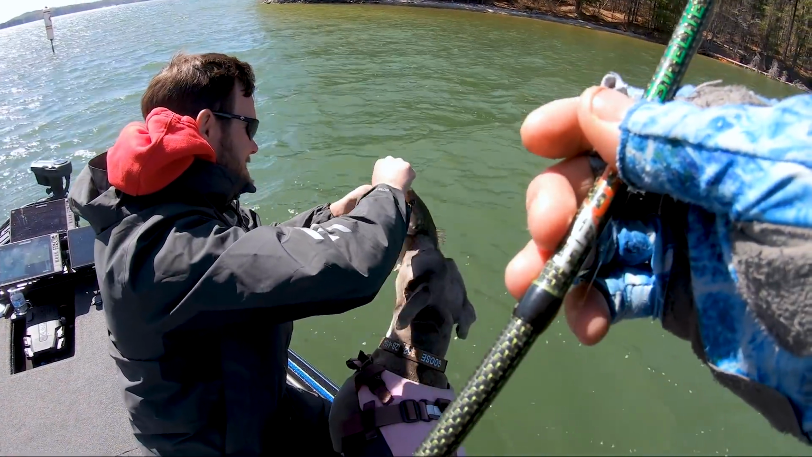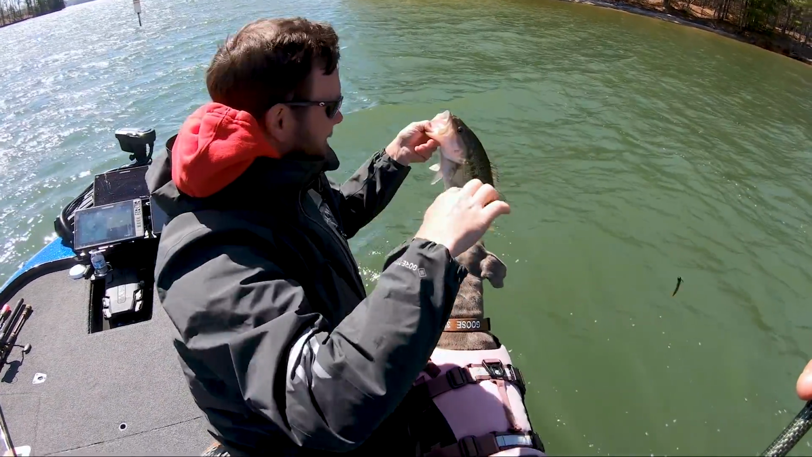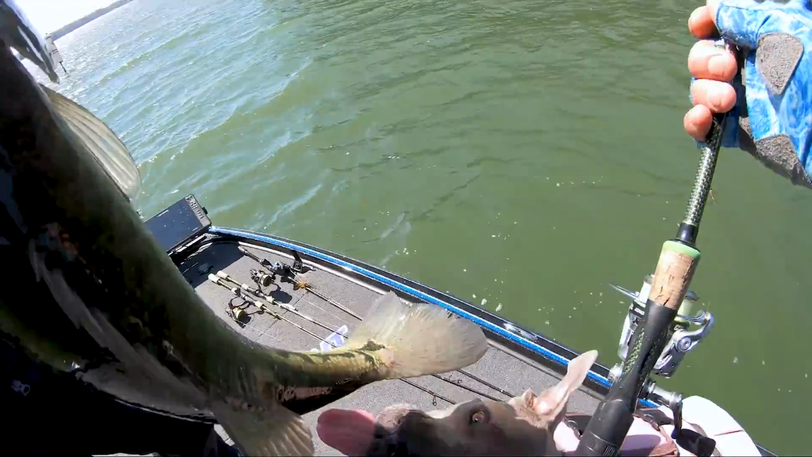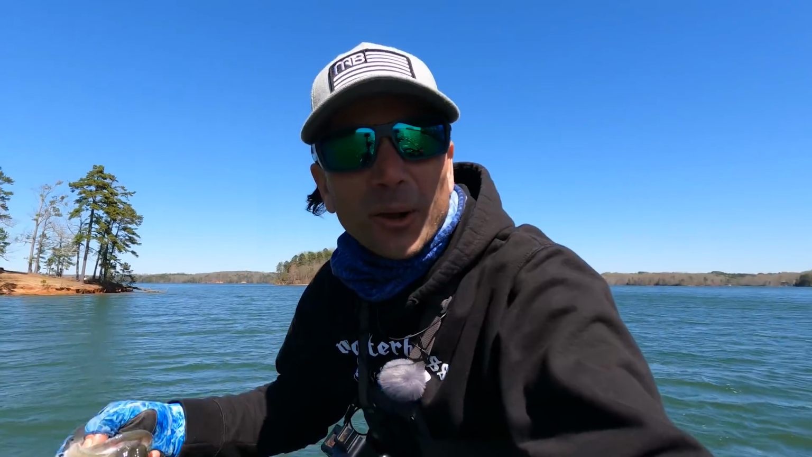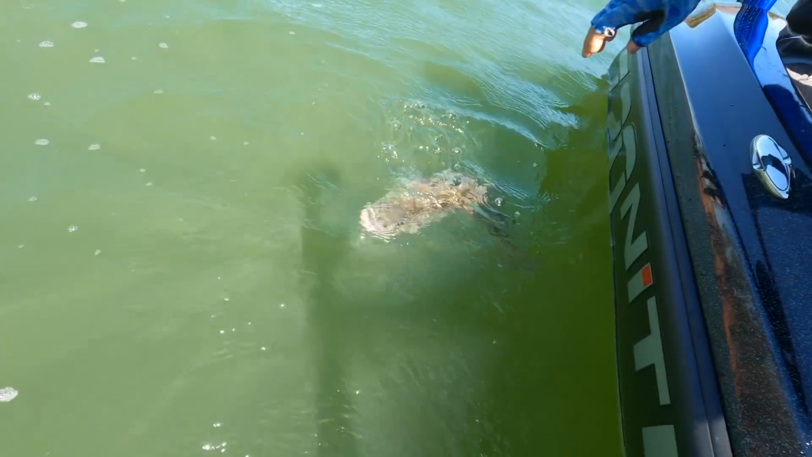The same deal as before, just reeling it off the bottom. Power net. That's a 4 1/4, 4 1/2. Dude, I'm gonna get a picture of that. Let me throw it on the well for a second. You keep on fishing. We found a big one. Oh. All right, back you go.